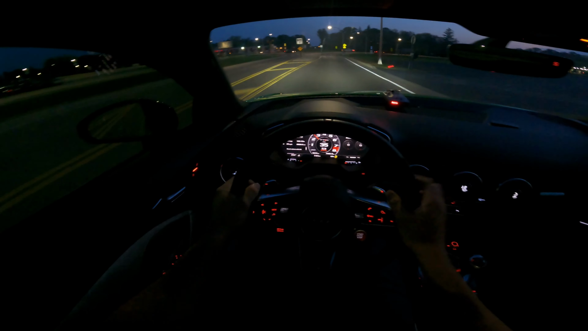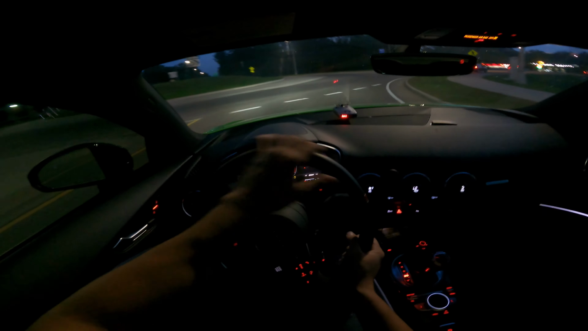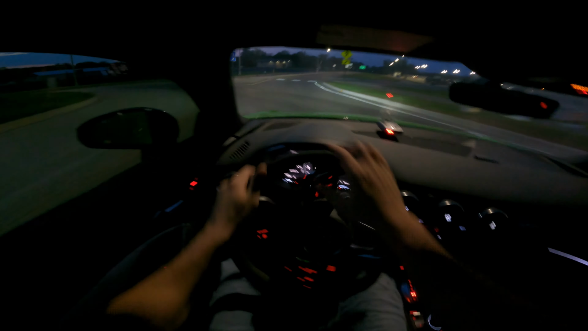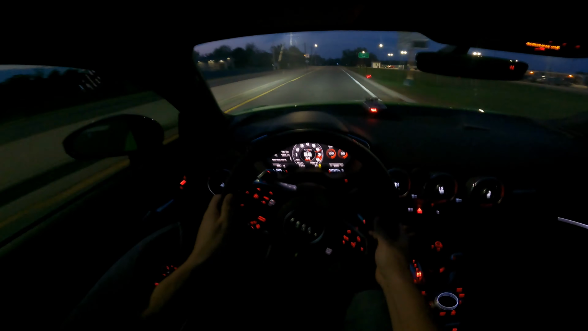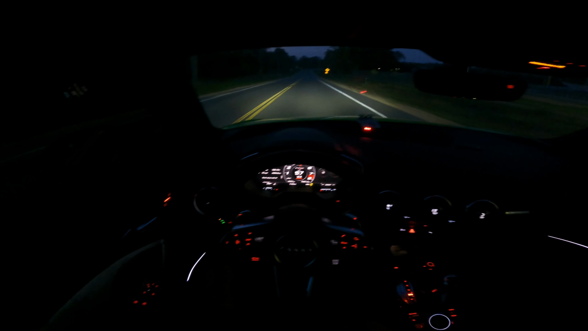I always turn traction control off in this car. You gotta turn traction control off if you're trying to rip it, because it'll cut power and make it not fun. Yeah, it's just holding the ground super good. This car is insane, dude. Oh my God.